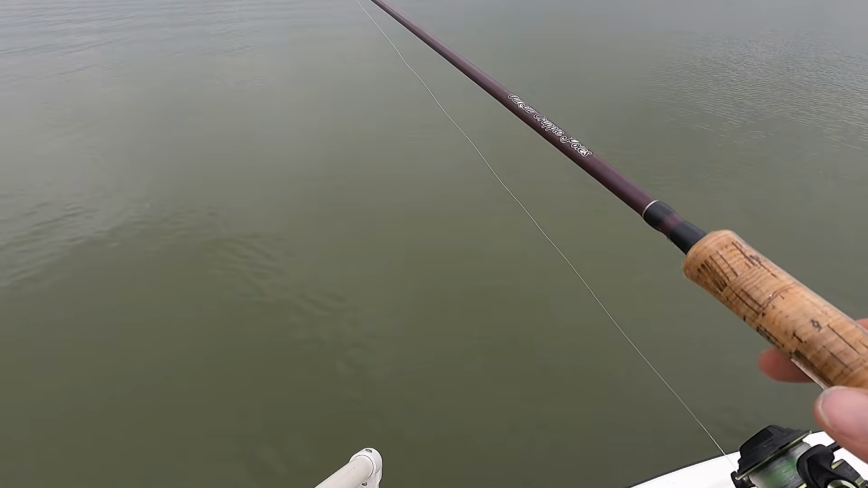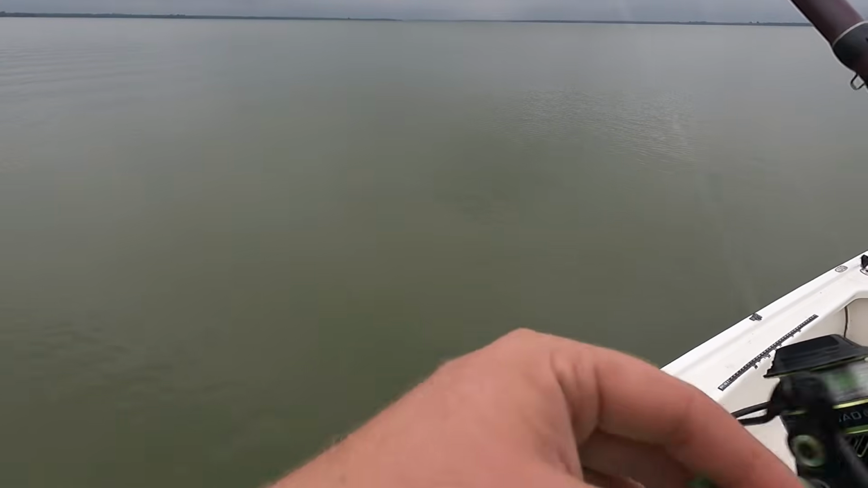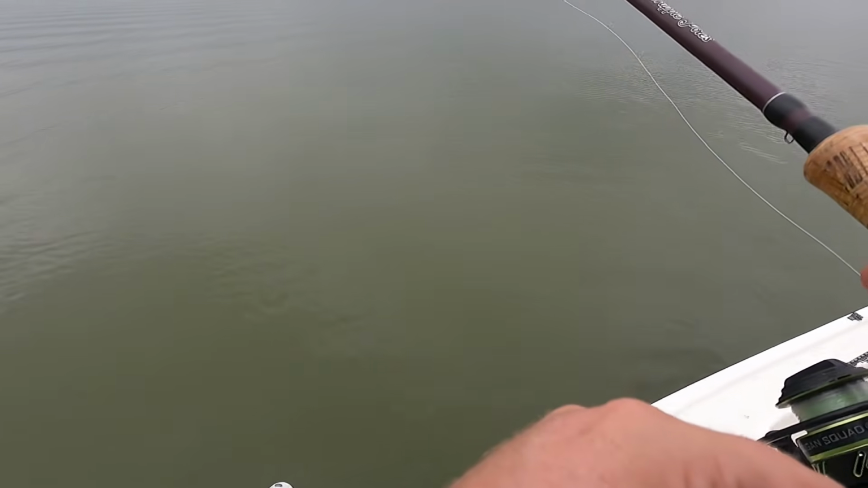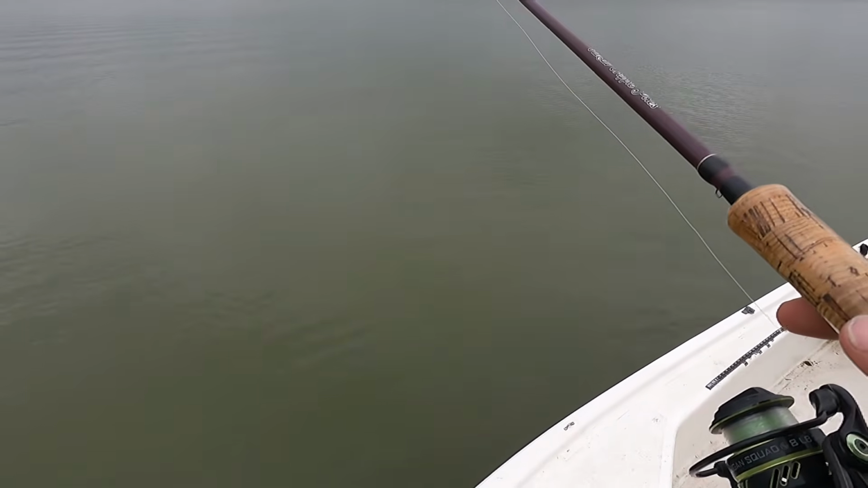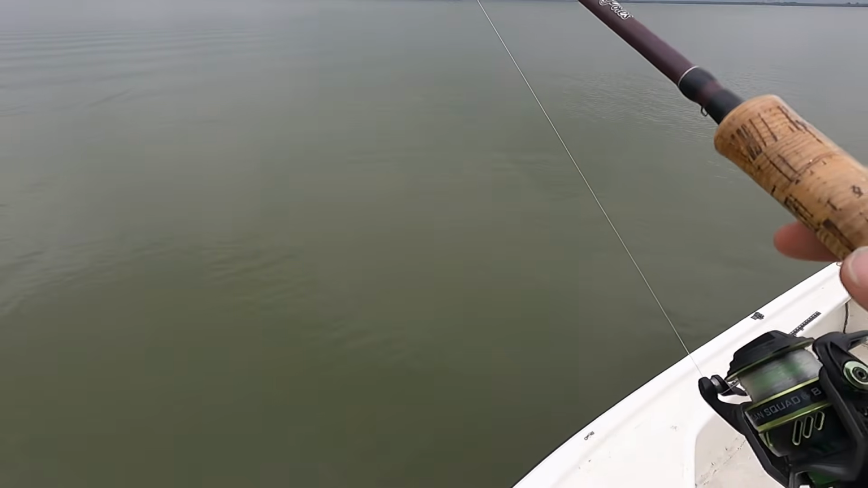I can feel, you know, I'm sitting on the bottom. I actually think I'm in the tree right now. Yep, I can feel it, I'm on a branch right now. So okay, now I know exactly where this tree is. That tree is just off our right side, about, I would probably give it 20 to 30 feet. So I didn't get stuck on the tree that time, but what I felt was the tree branches.